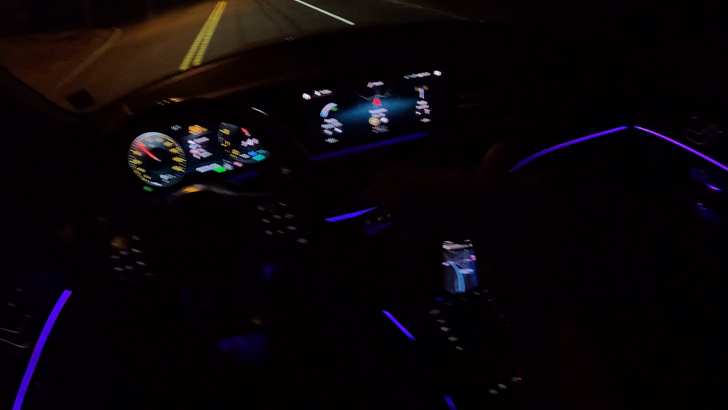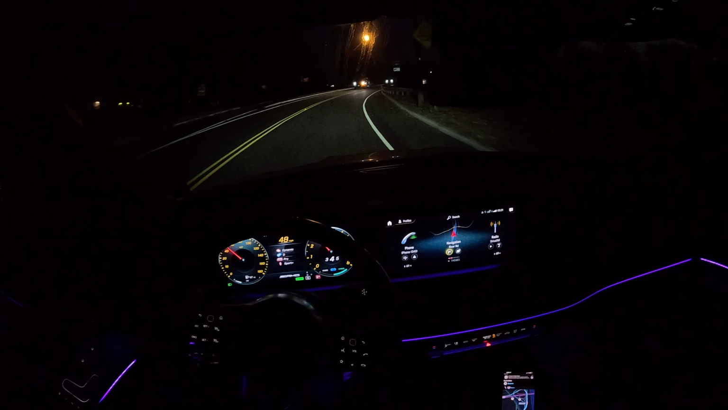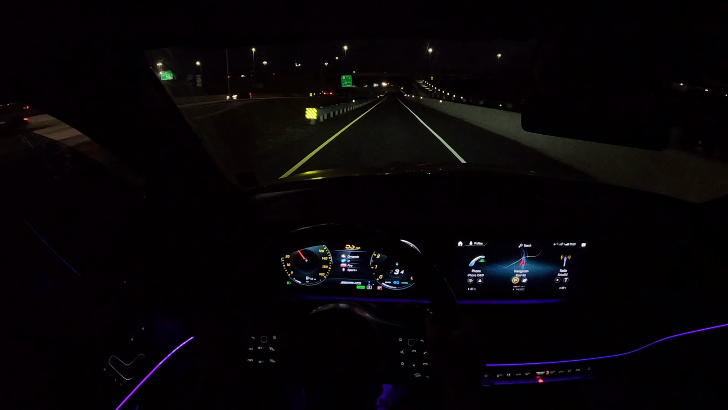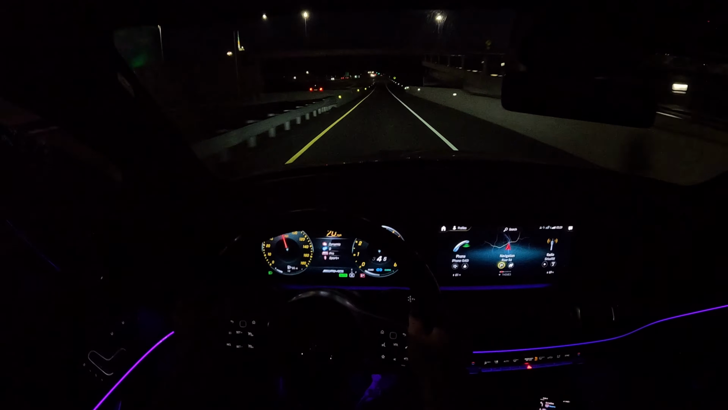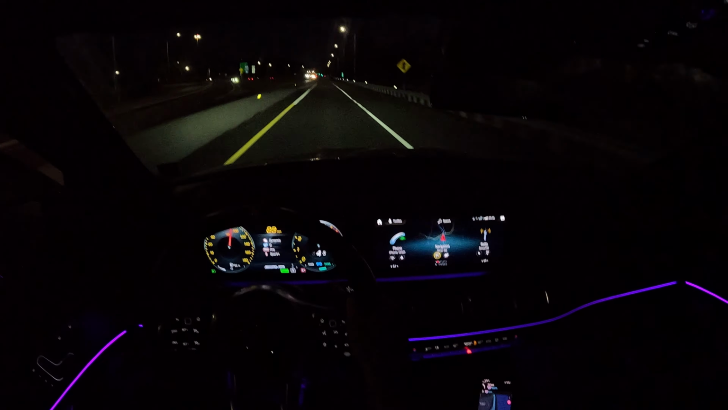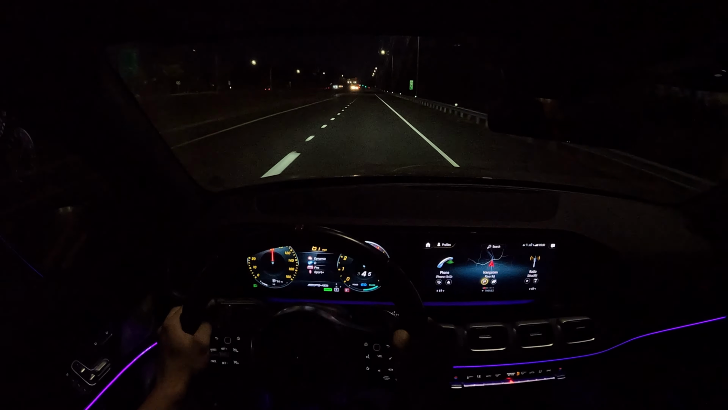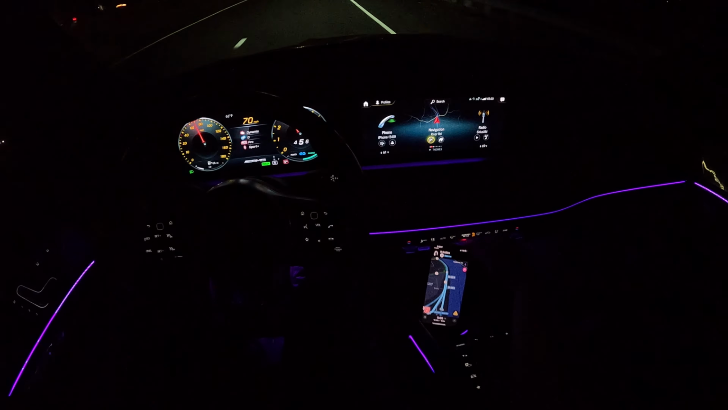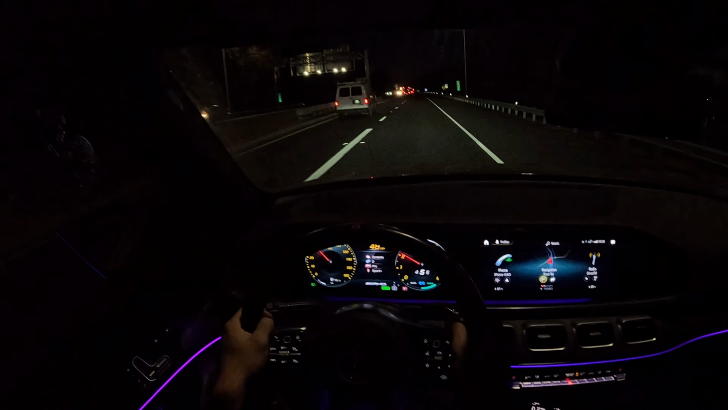One thing is it sounds really good. You get some pops and bangs in the back. I mean, it sounds very good, so. All right, I need to turn around here because I've missed every single exit because this thing is just so fun to drive and whip around.